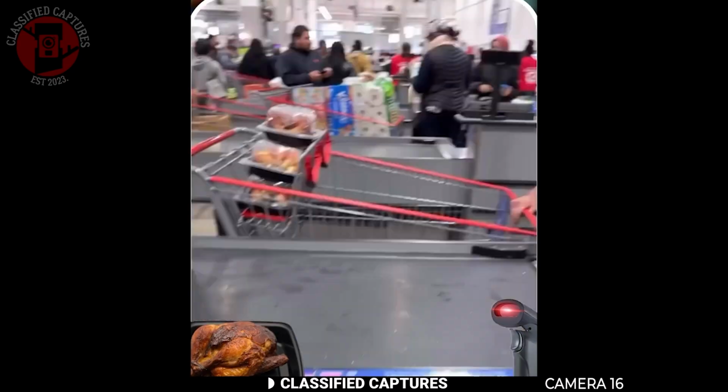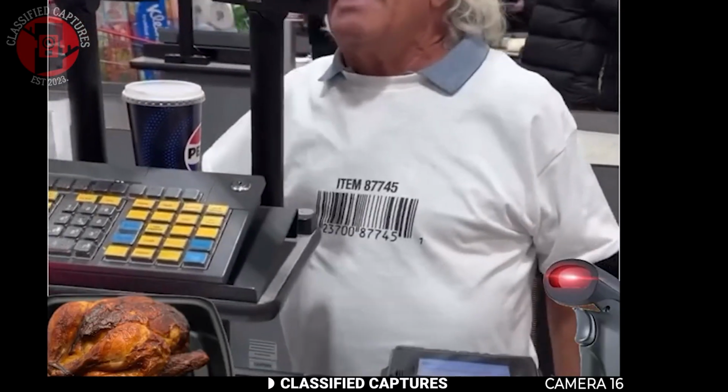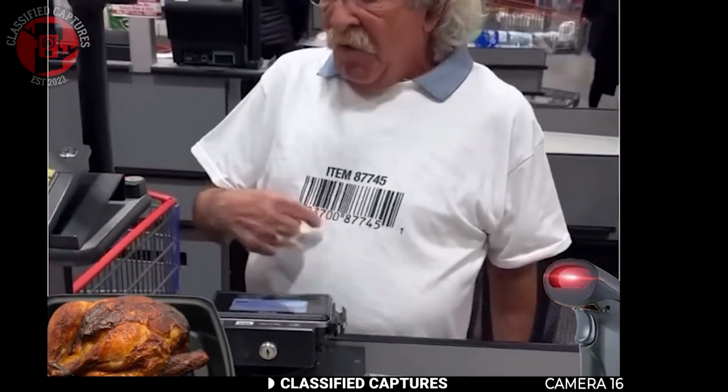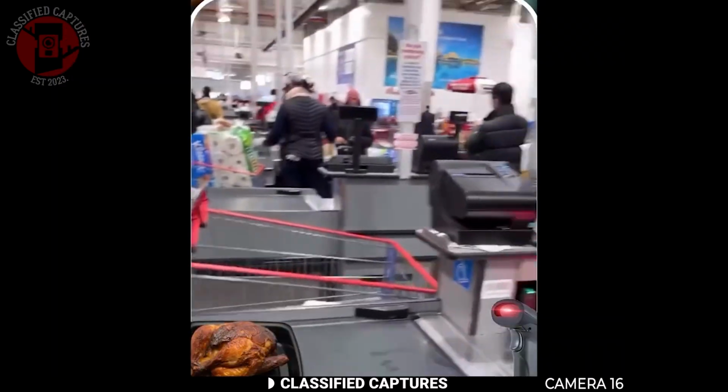5 times. This footage shows a bizarre and head-scratching moment captured at a supermarket. A man purchases 5 rotisserie chickens, but instead of letting the cashier scan the barcodes on the chickens themselves, he insists they scan a QR code printed on his t-shirt 5 times. He explained that he didn't want the LED lights from the scanner to touch his food.